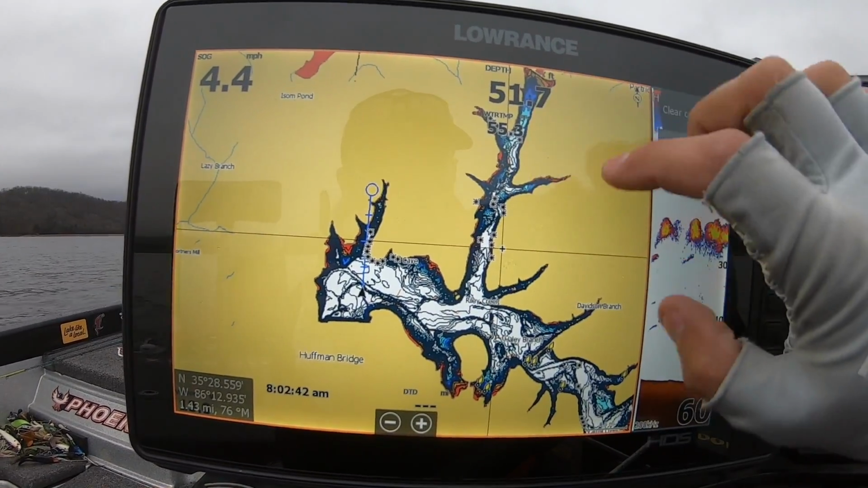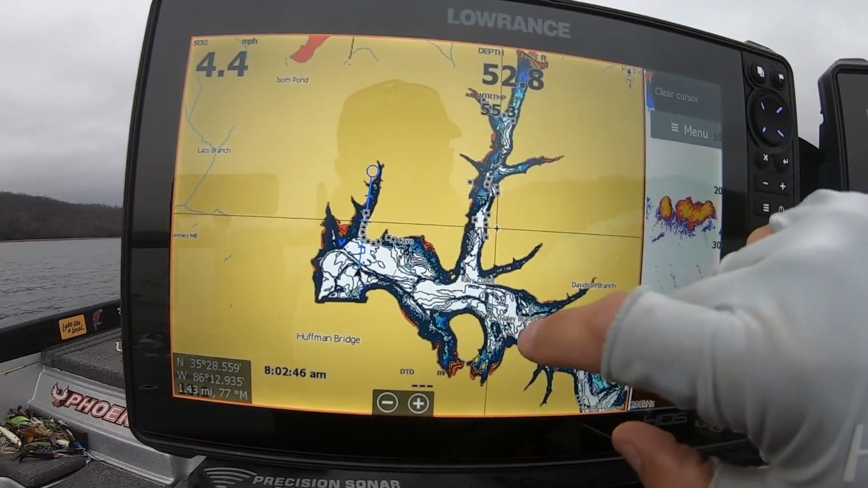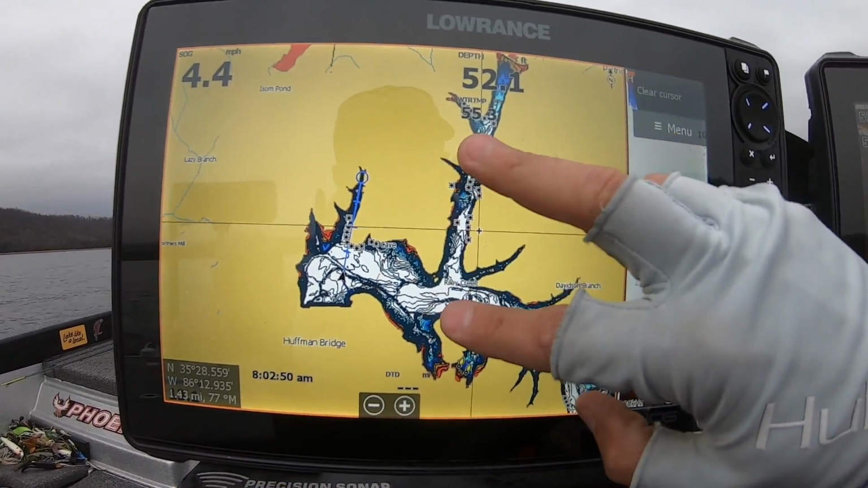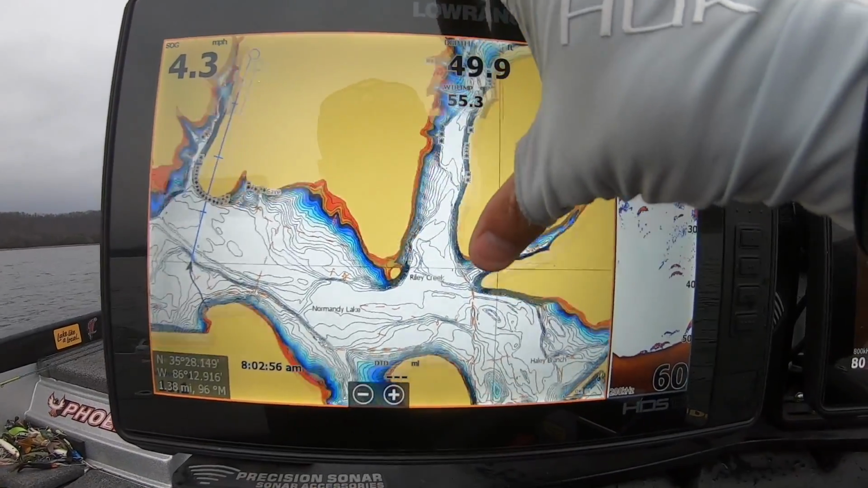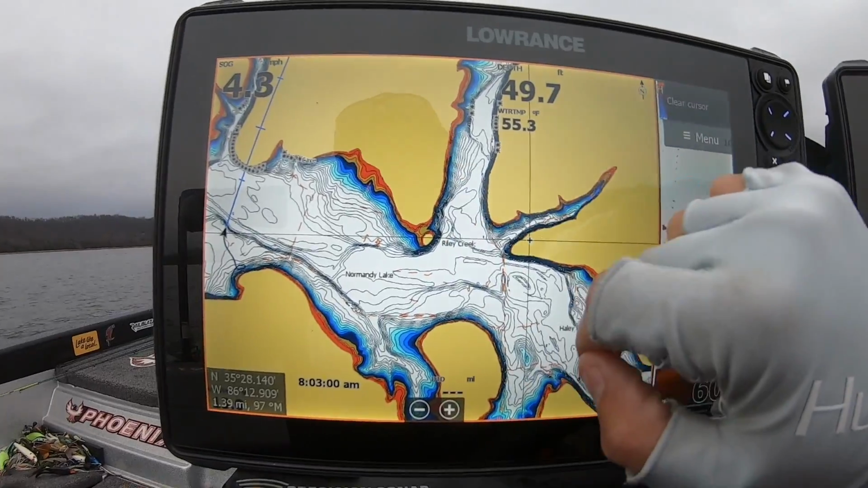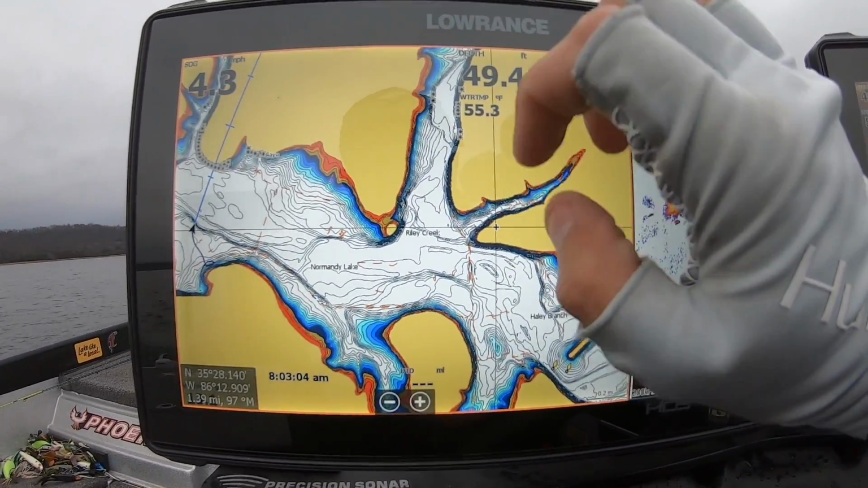Here's a big creek arm right here. This is the main body of the lake, and this is just my Lowrance C-MAP. I've got the Tennessee HD card in here, and I've got it shaded. I think 5 feet and less is in red, but all of that really doesn't matter because this lake's in drawdown right now anyway. But what I want to look for in the winter, I'm going to start my search.